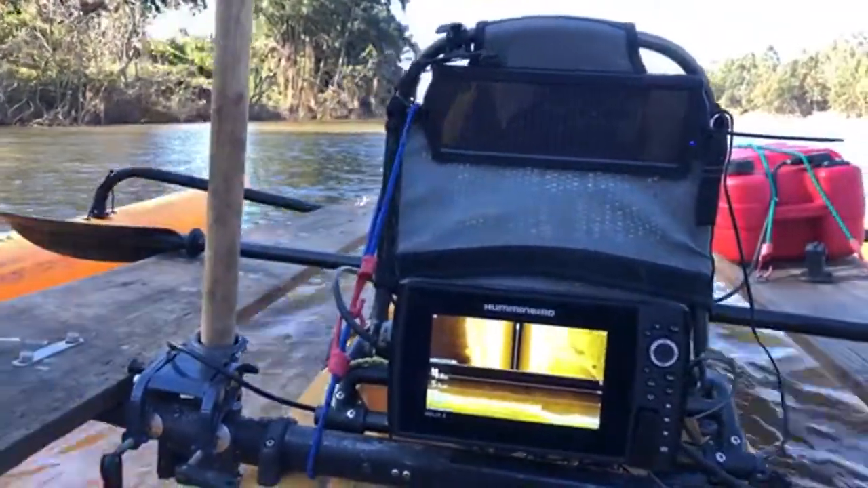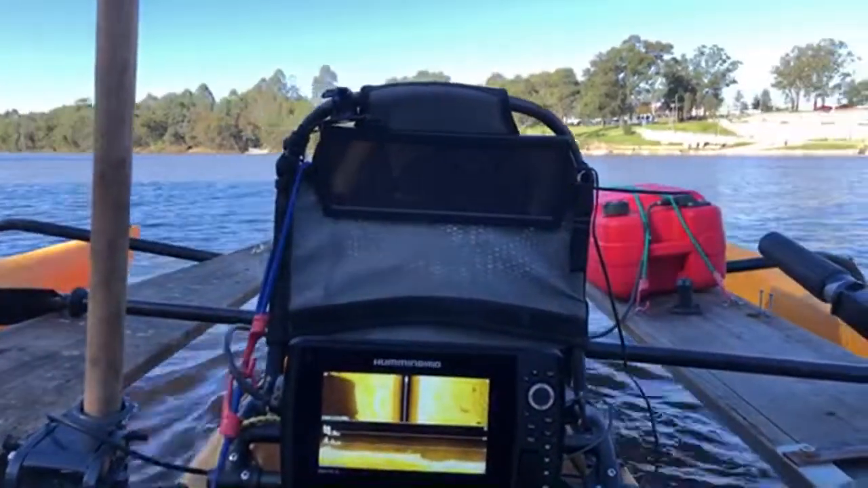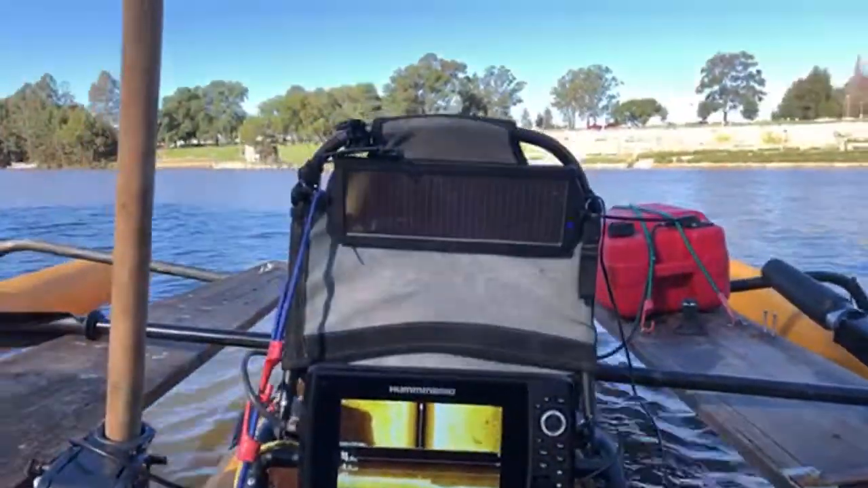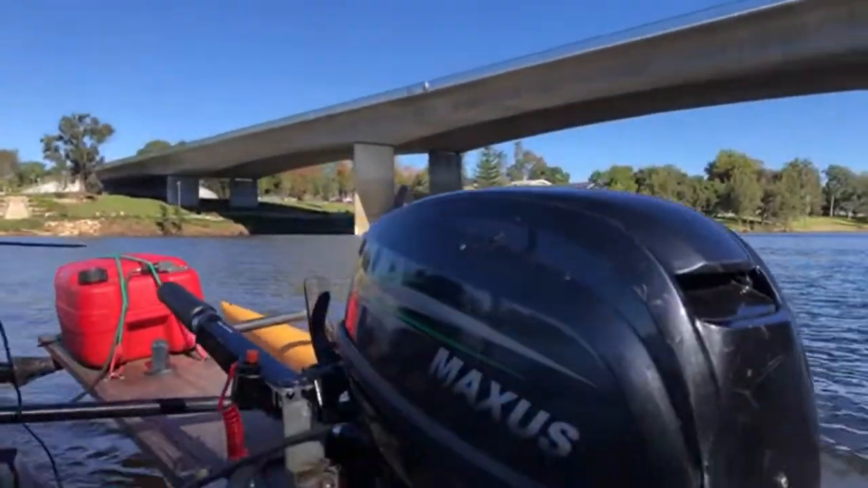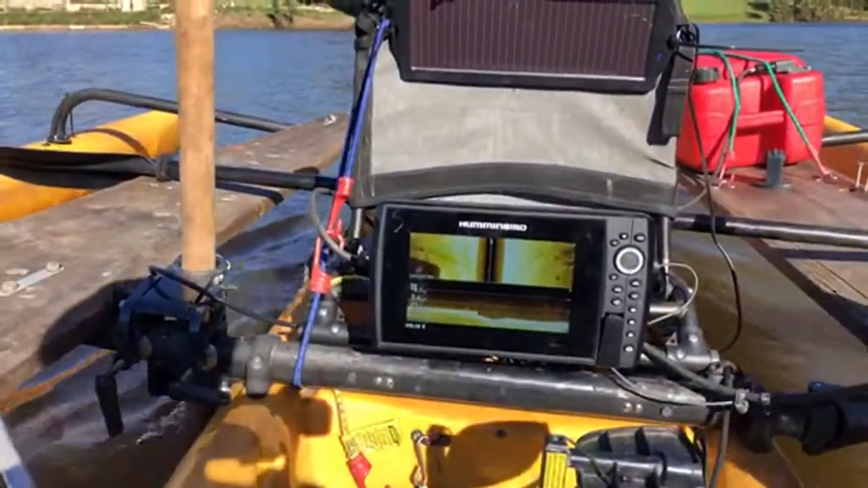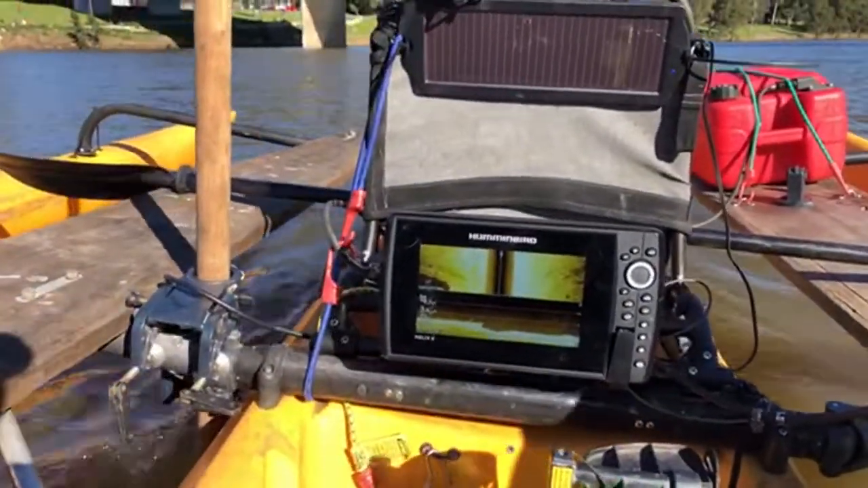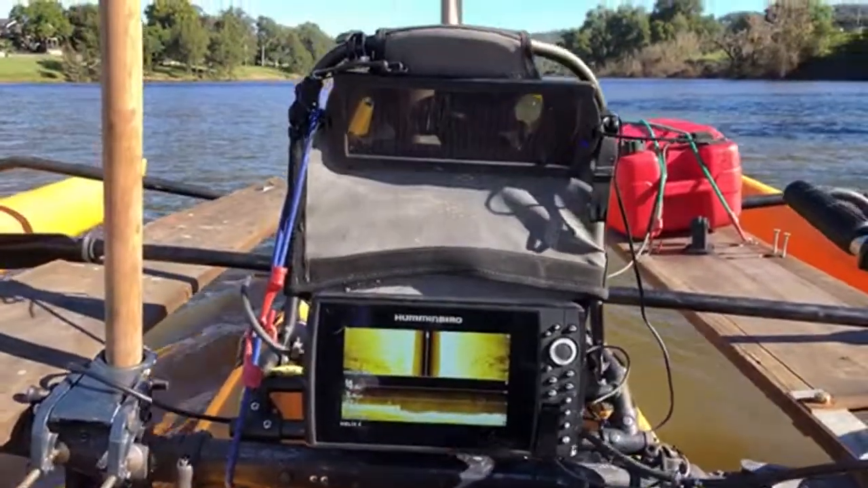Let's turn back around. I'm surprised how good the audio is that you're saying, because I'm right next to this motor, chugging along. It does beat paddling though, or kicking.